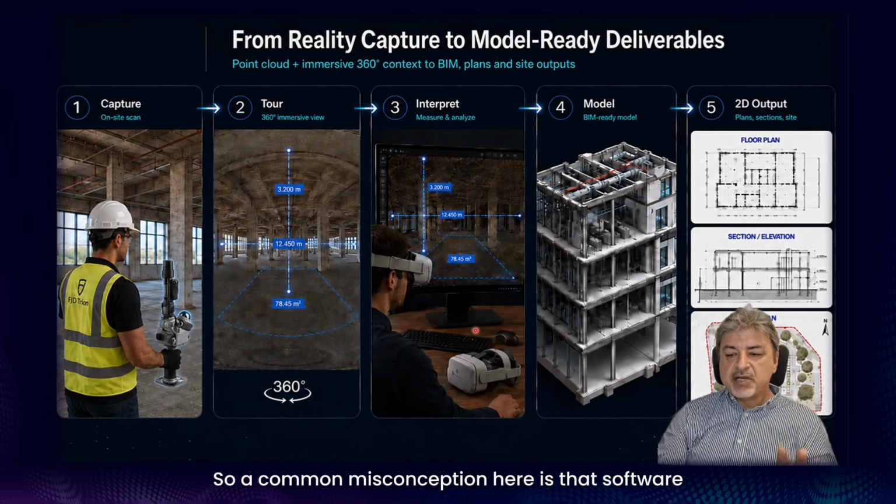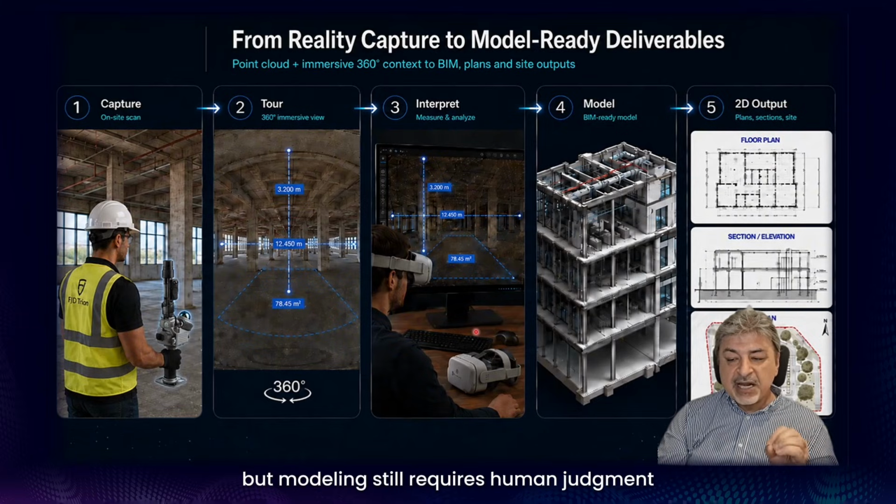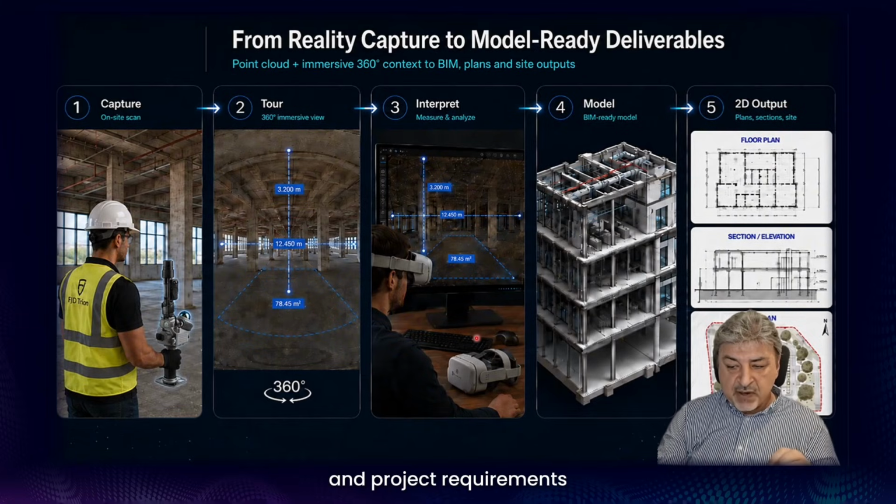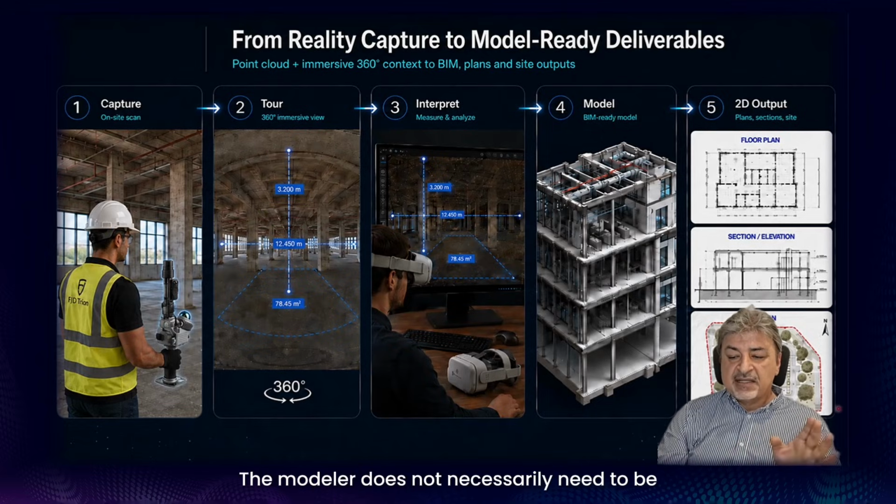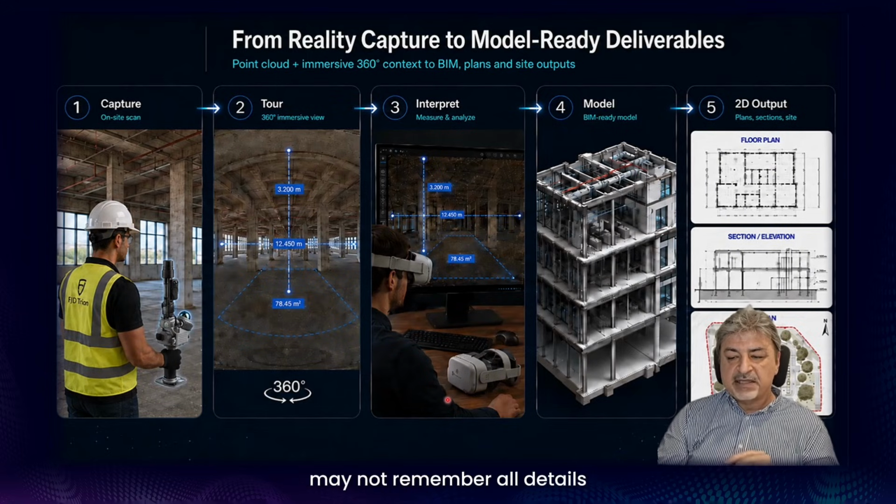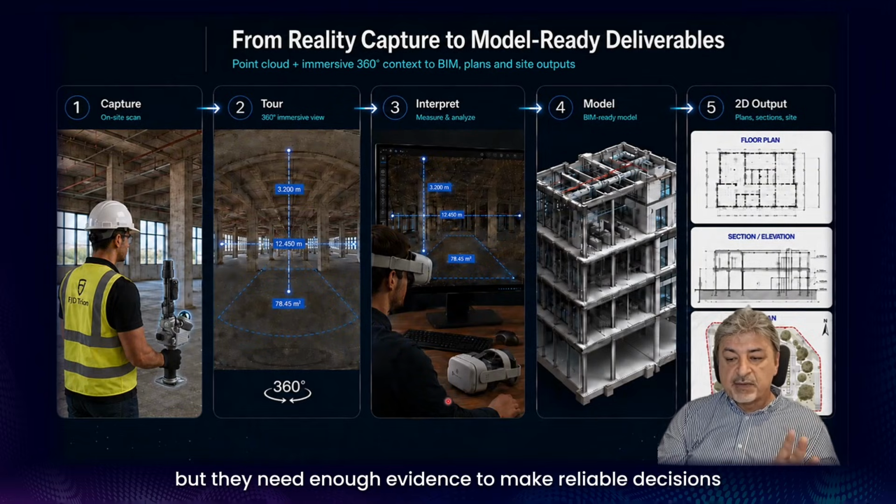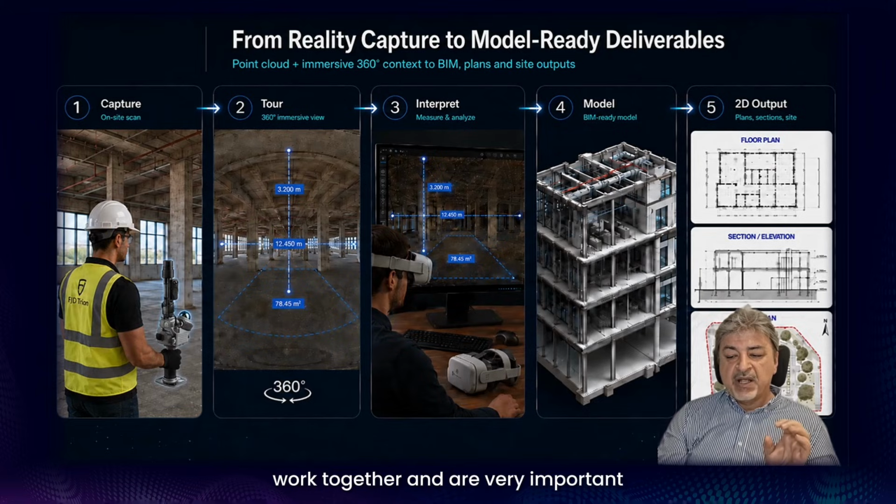A common misconception here is that software will automatically create a correct BIM model from the point cloud. Automation can help, but modeling still requires human judgment and project requirements: classification, interpretation, and QA/QC, quality assurance, quality control. The modeler does not necessarily need to be on site, and can be very far. Even the operator who was on site maybe cannot remember all the details, but they need enough evidence to make reliable decisions. That is why point cloud and 360 imagery work together, and it is very important.